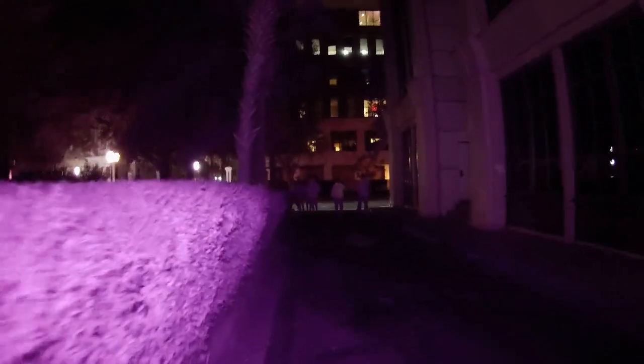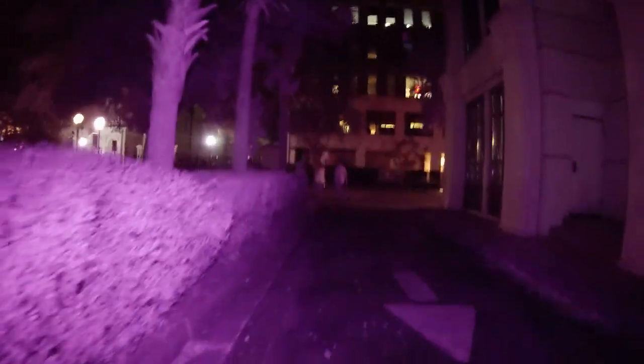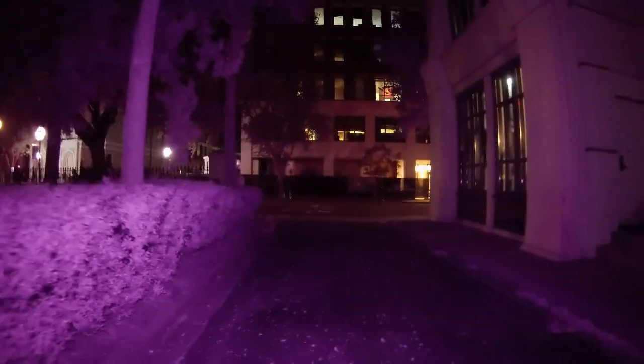Stained glass is beautiful. It's like a Celtic knot. Do you see the circle and the squares? I do. Or the triangle? It's really neat.